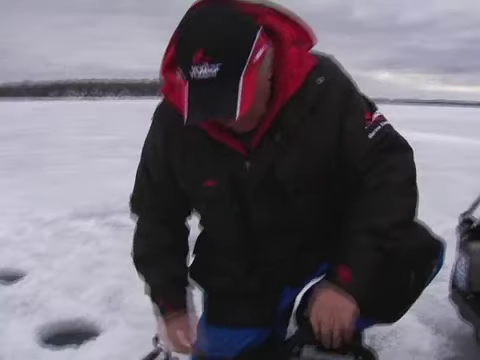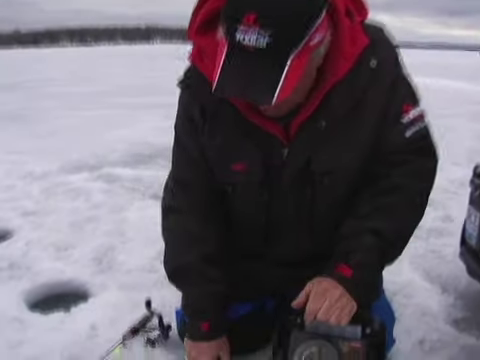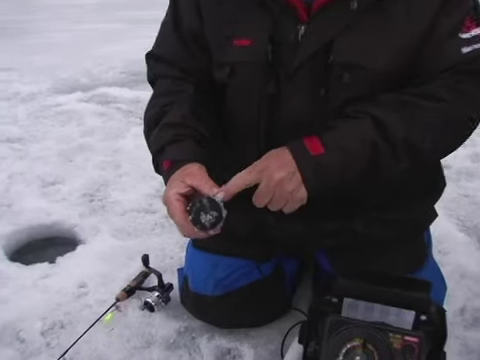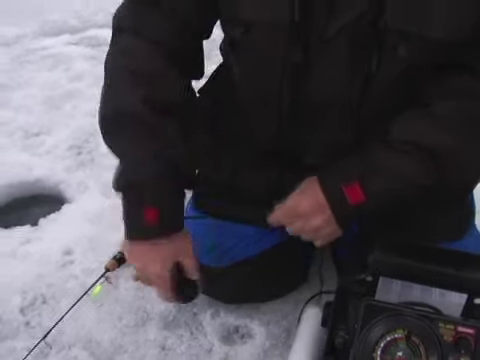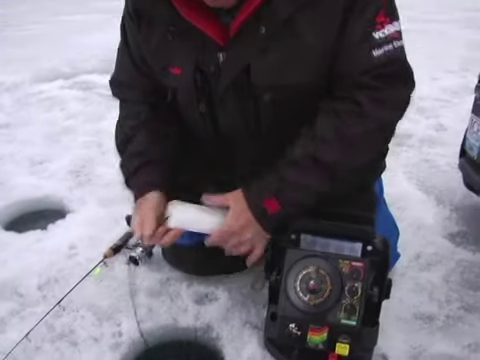Well, we're out here doing a little perch fishing, moving around from hole to hole here. So we're going to set it up here first. We're going to wet the transducer. You can see it's got a lot of ice on it here. I'm just going to rub it on my pant leg so that's nice and clean when I put it down into the hole.